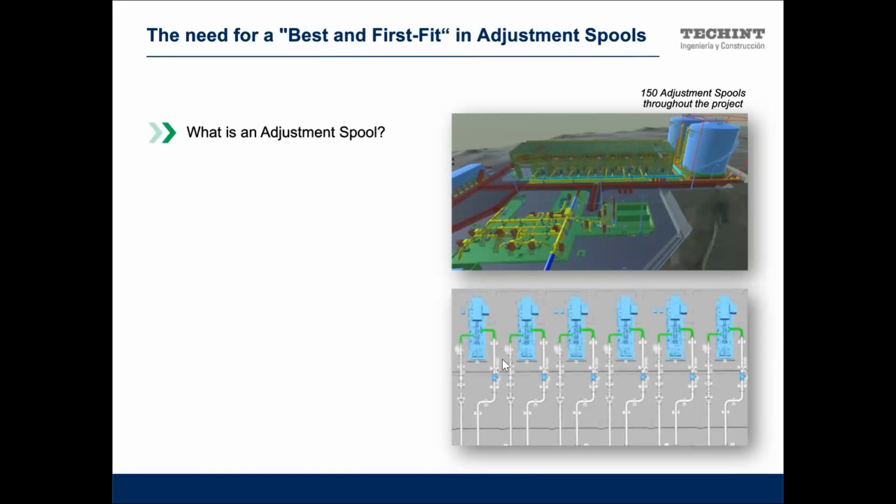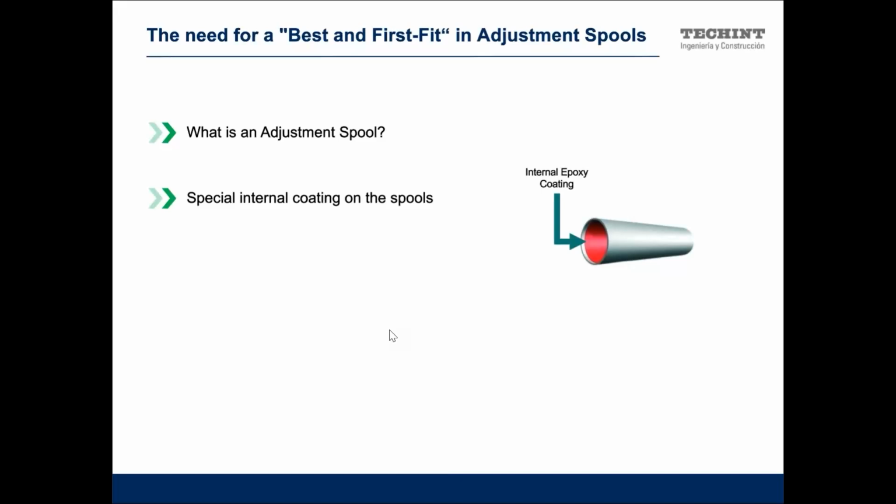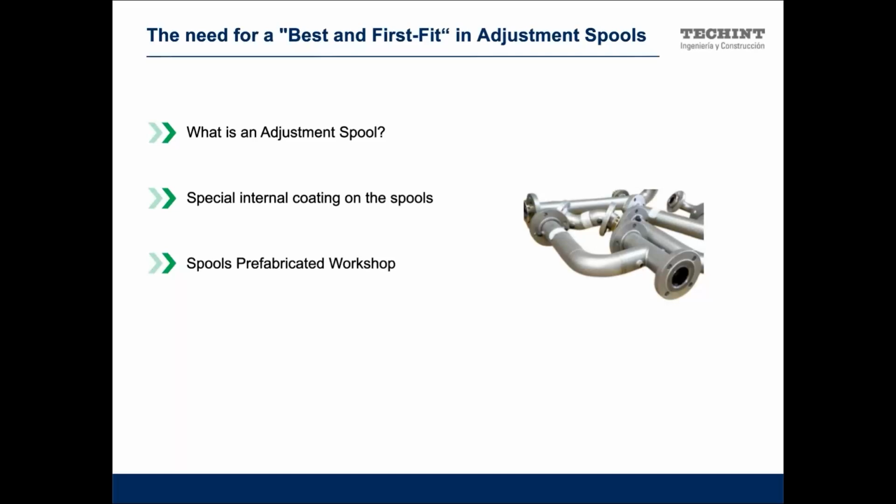To be able to measure all of this pipe, we say, okay, what options do we have? One is the one I already told.